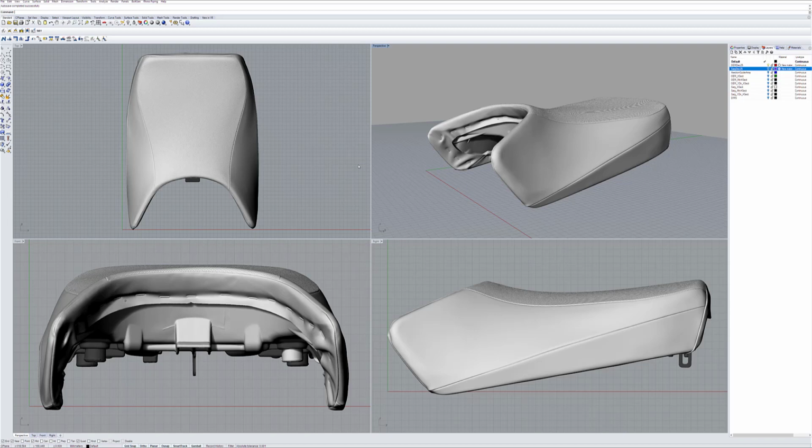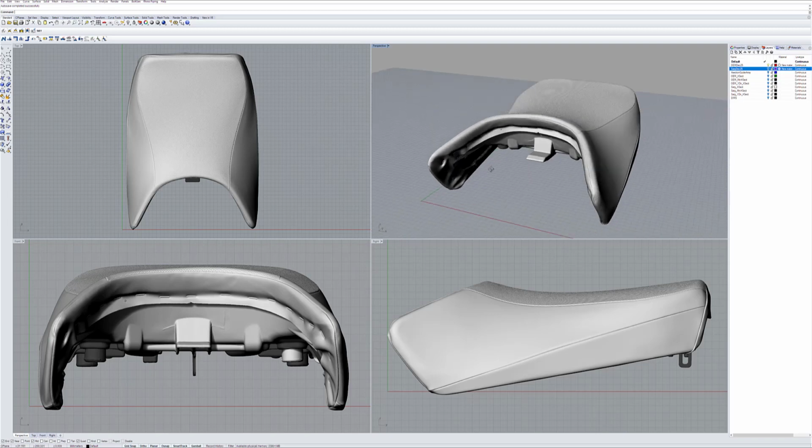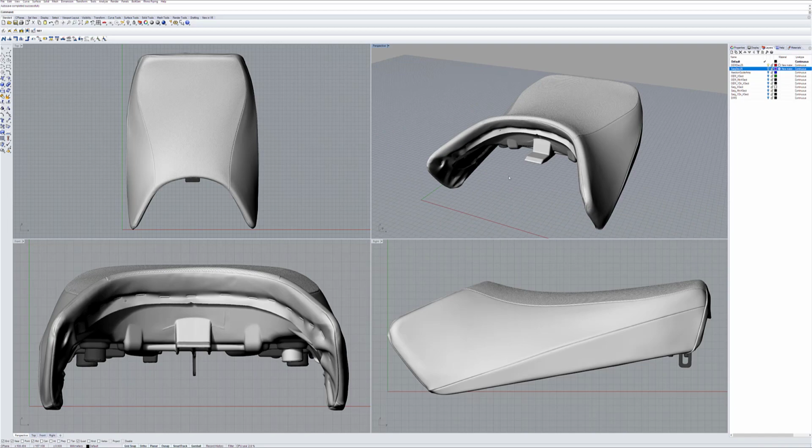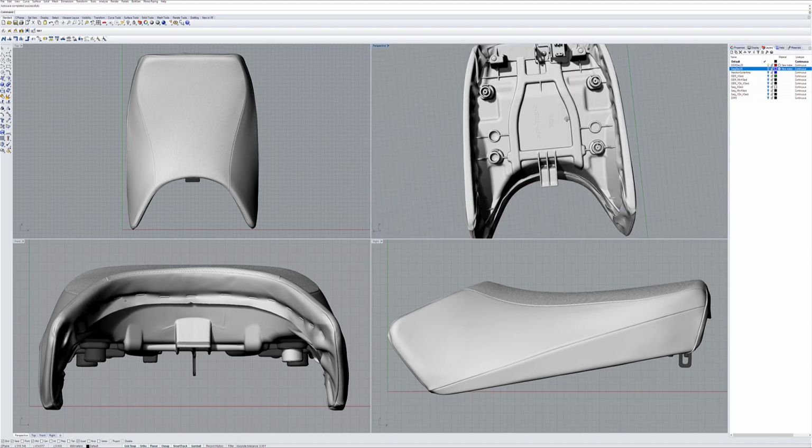And I think that most people, if you're like me, kind of wonder in the back of your mind, what's the difference between the stock seat and an aftermarket seat in terms of the geometry? So I've done some really simple 3D analysis of the stock seat versus the Sargent World Sport seat for the FJR 1300. So I've got a 14 ES model,